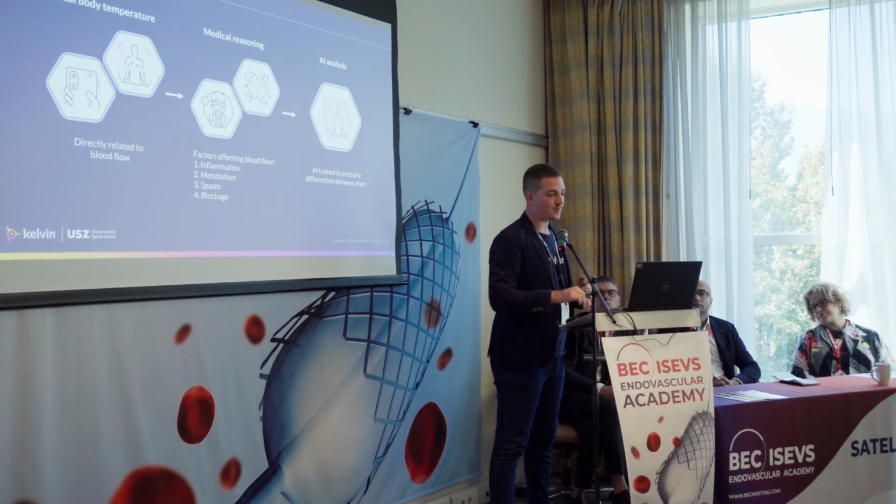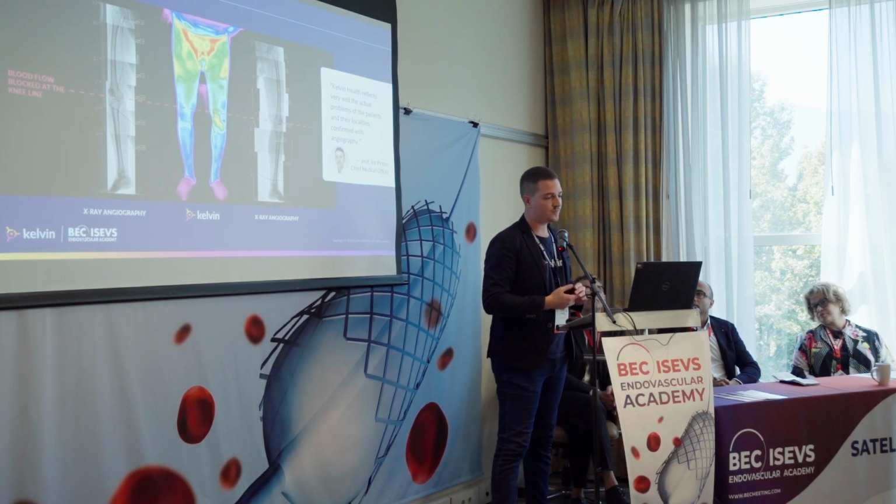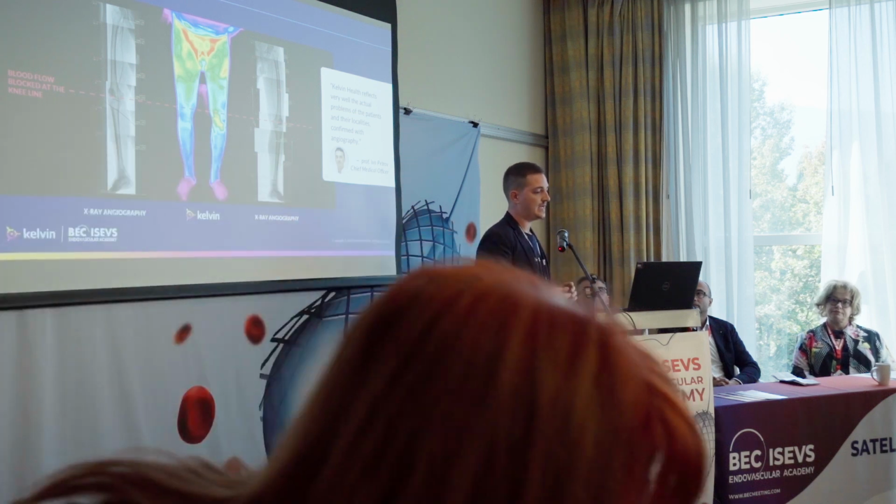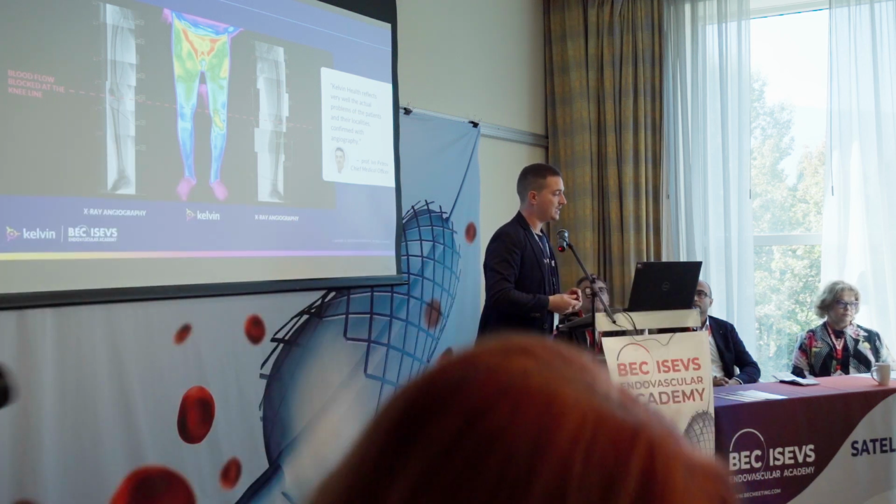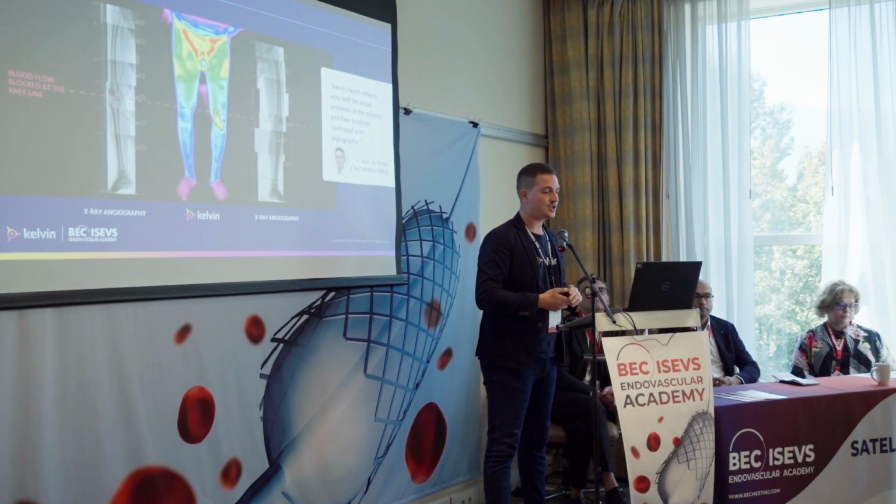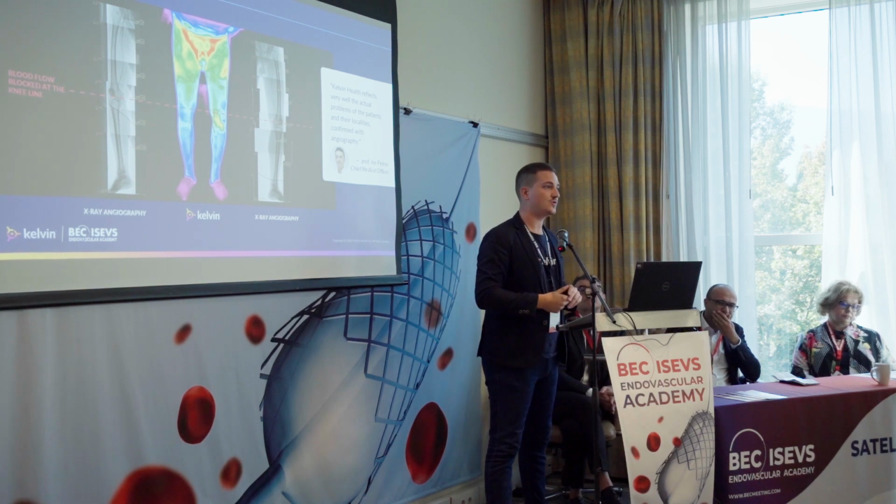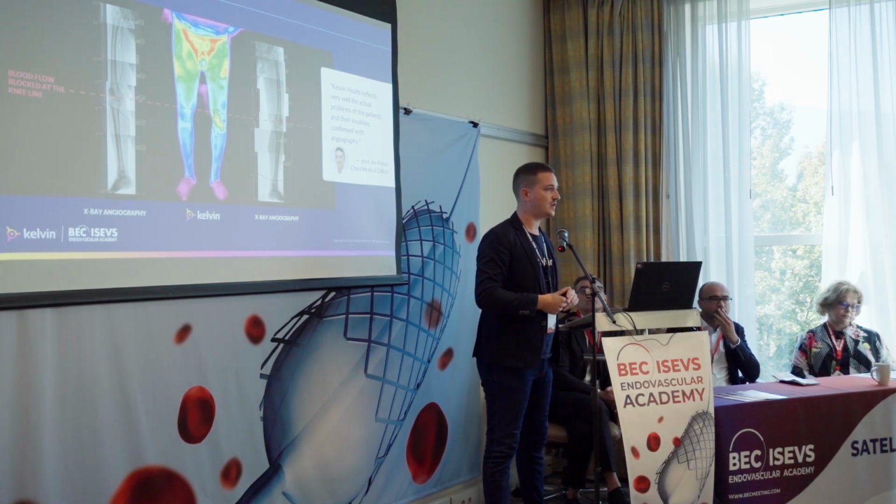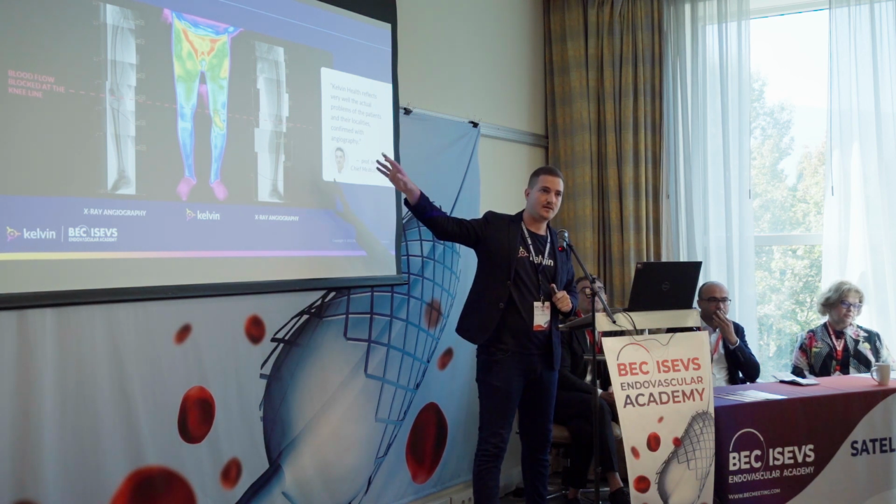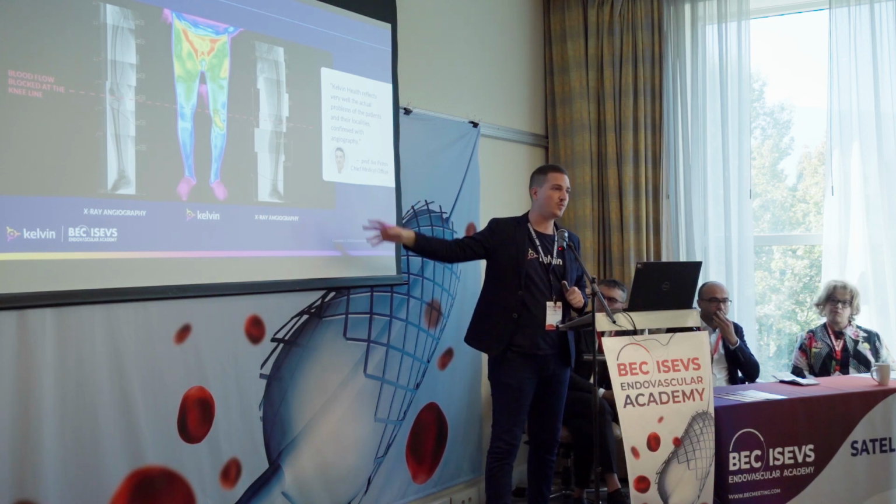And here's an example of how this actually looks. As you can see from the image, at the knee level there's, I believe, thrombosis. Dr. Stankov may share more details about that later on. But essentially, the thermal image directly correlates with the actual diagnosis done via angiography, because from the angiography images you can see that right at this knee level there is lower blood flow.